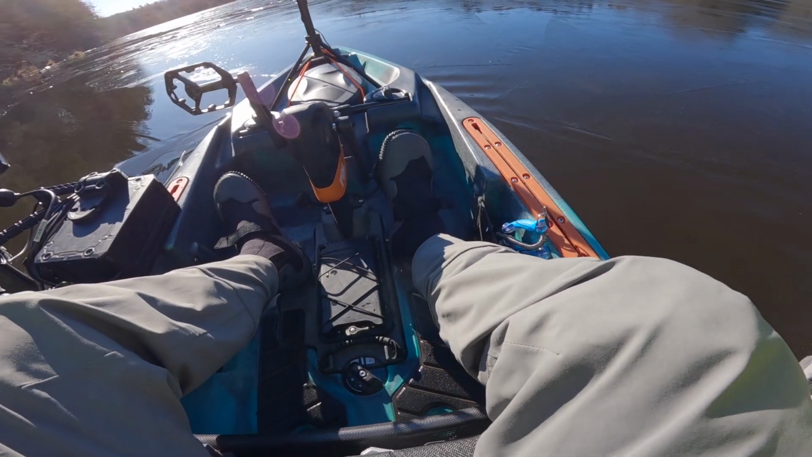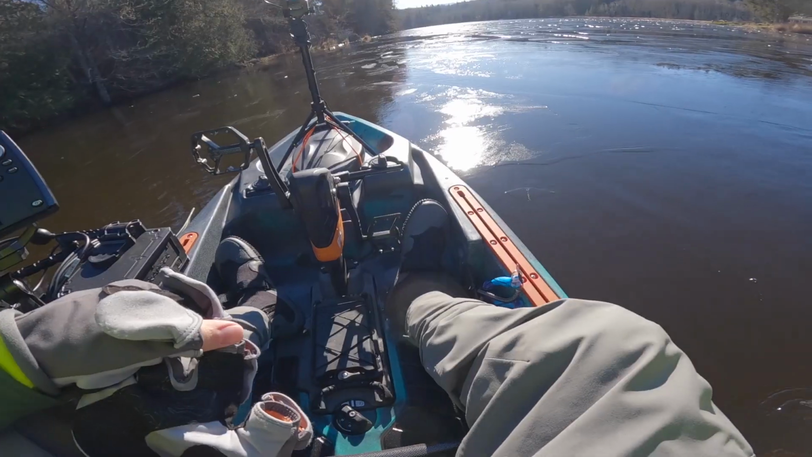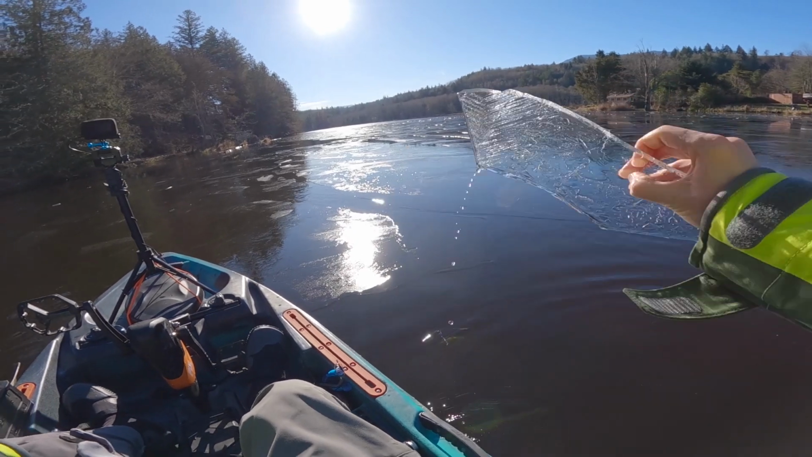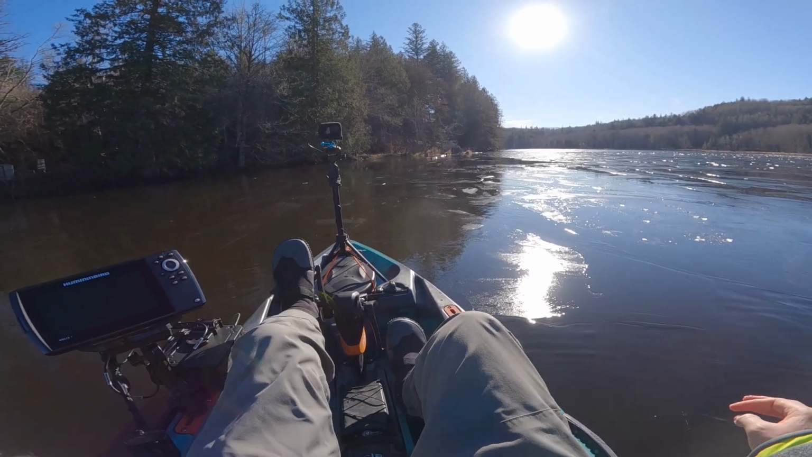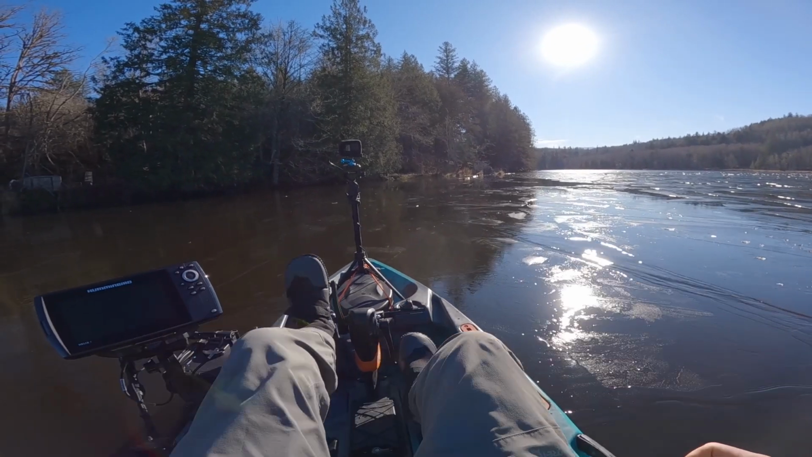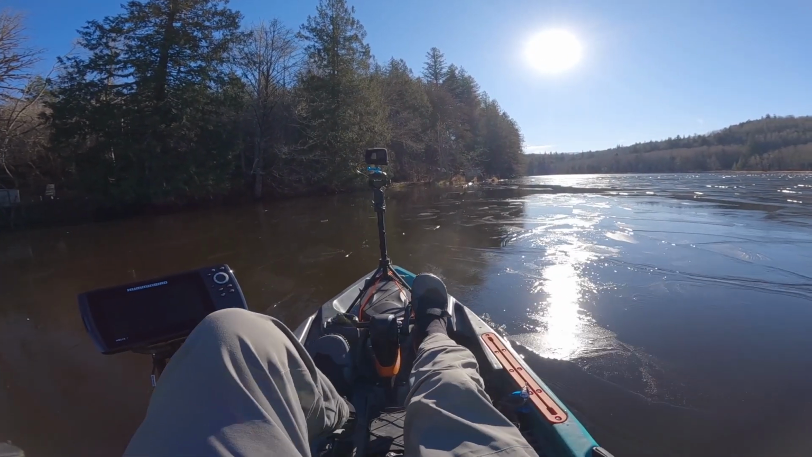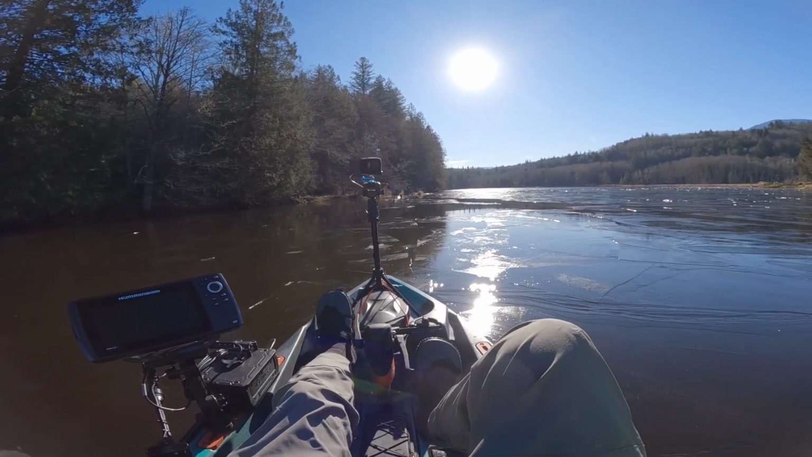Grab a piece of it here to show you. Yeah, it's about a half inch thick. So, half inch thick ice is not, I don't know. I don't want to damage the kayak, but I'll at least get up to the edge of it up here.